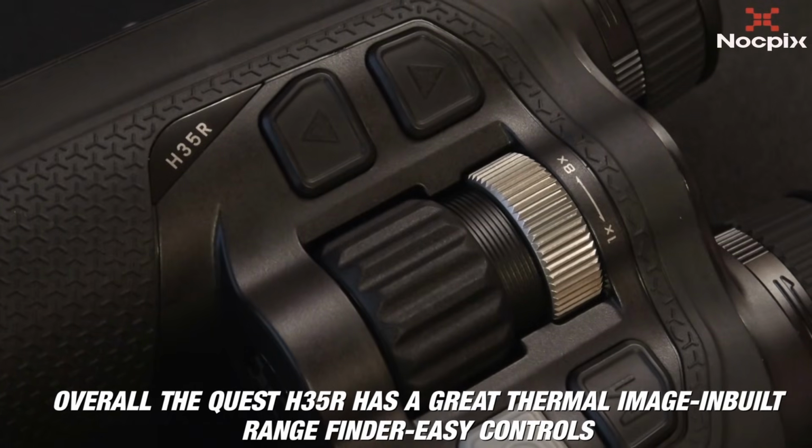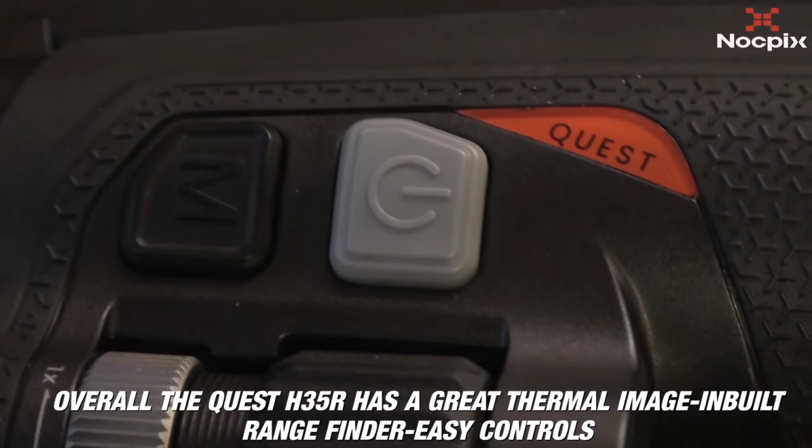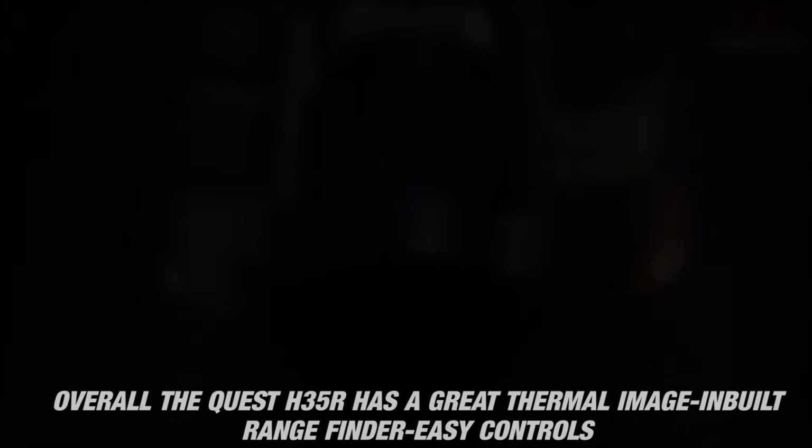So, excellent thermal binoculars from Nocpix. Ideal for hunting, scouting, and just generally being nosy. They're absolutely bloody great. Really nice bit of kit.